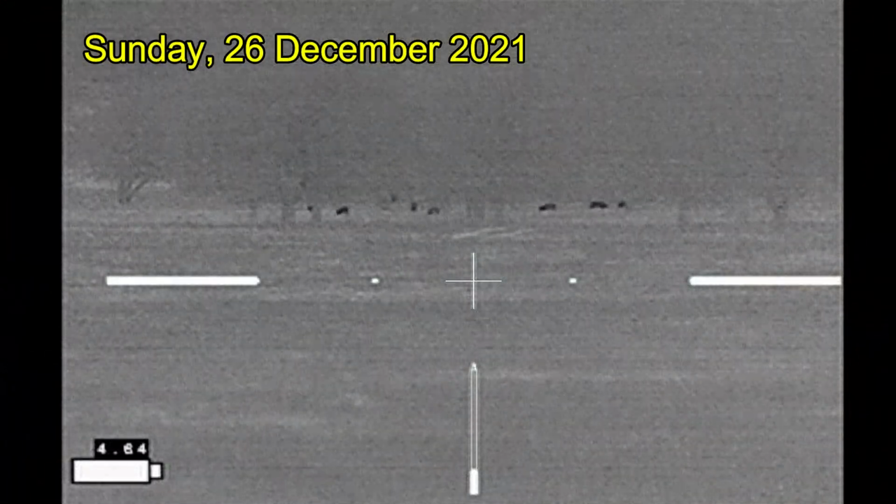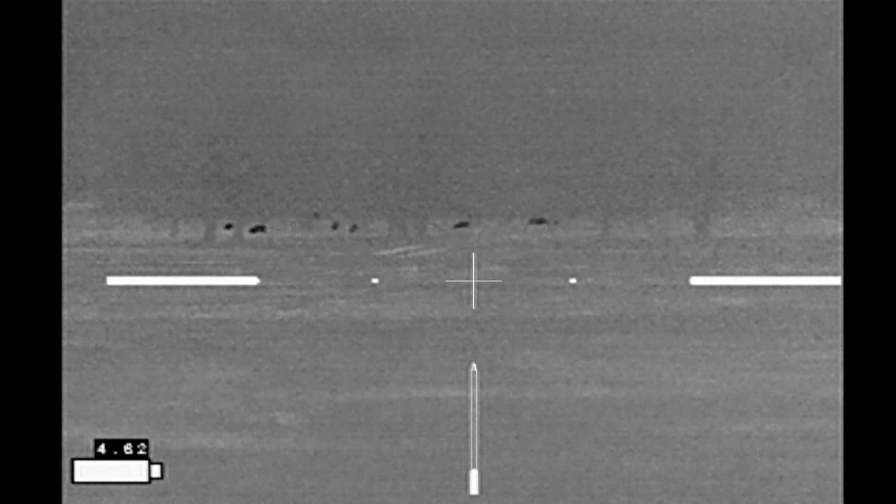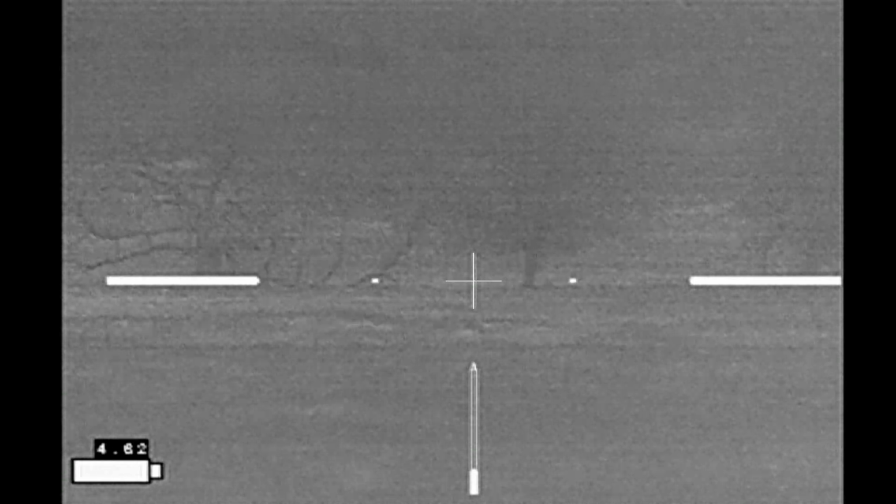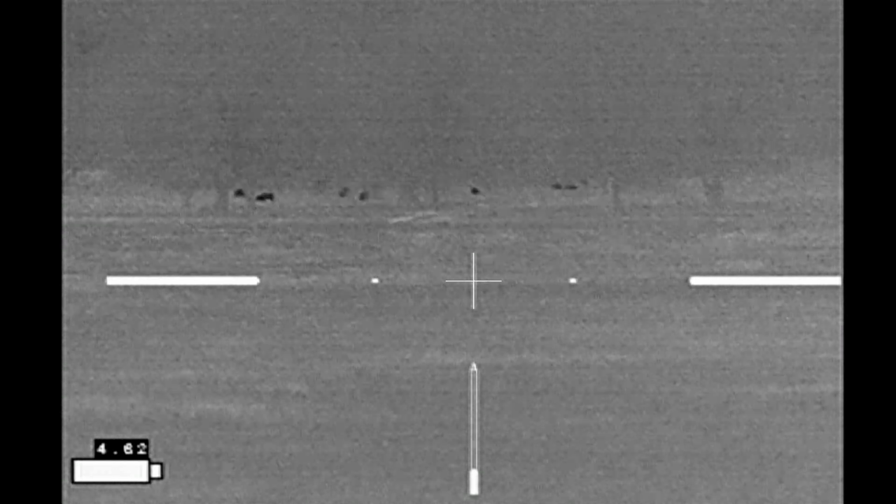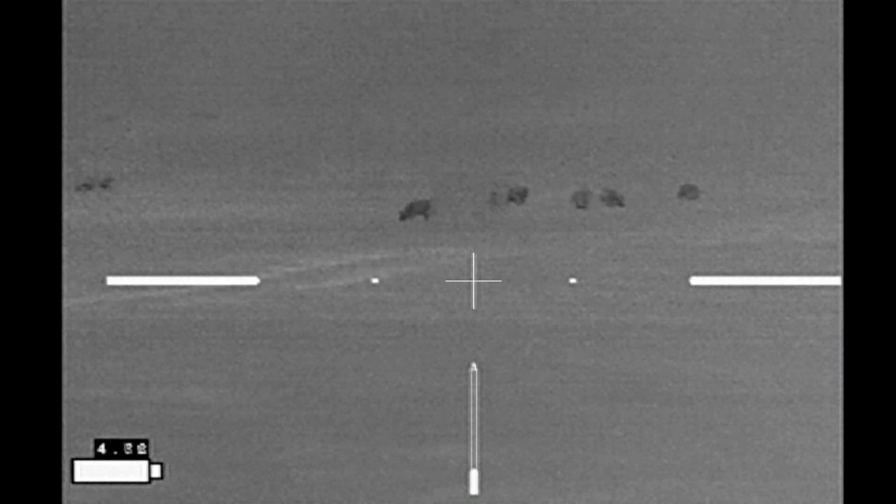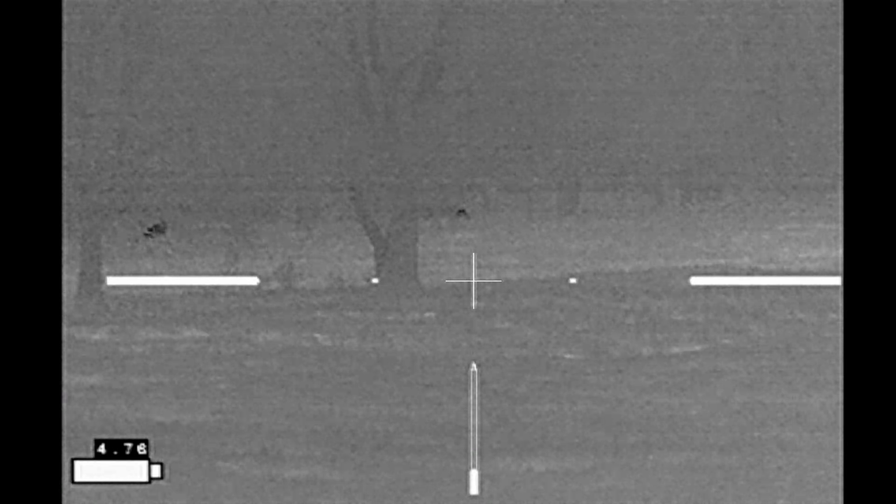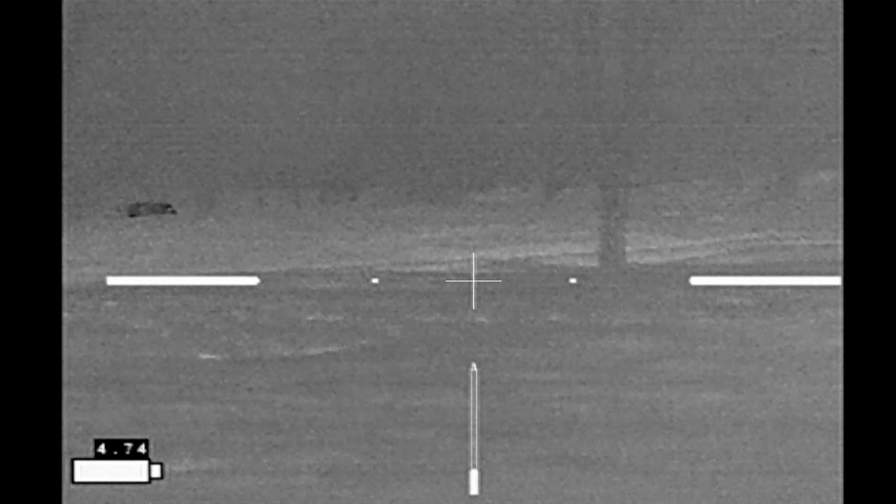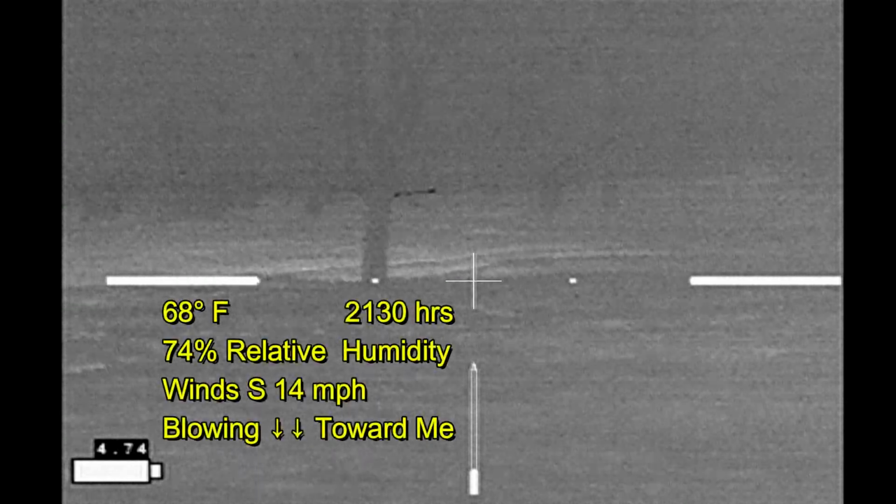Here, just after Christmas, got some hogs in the trees about 250 yards away or so. No sign of livestock, but I know that they are in this pasture. A little farther into my stalk, still no sign of livestock. The wind is in my favor, which is great.